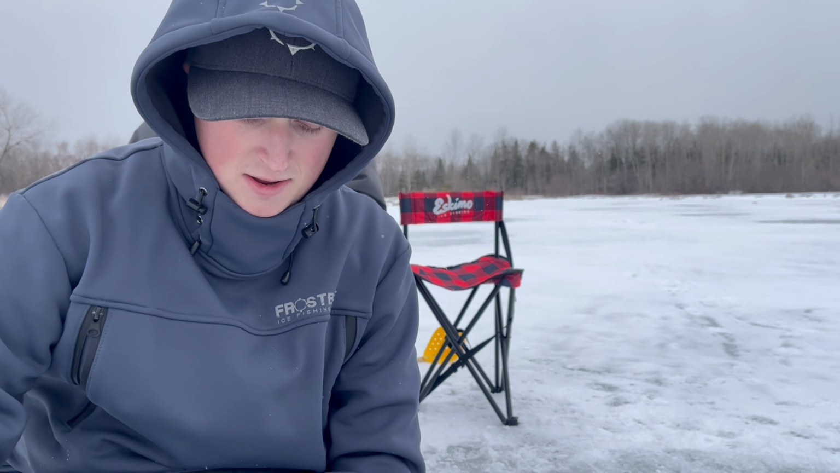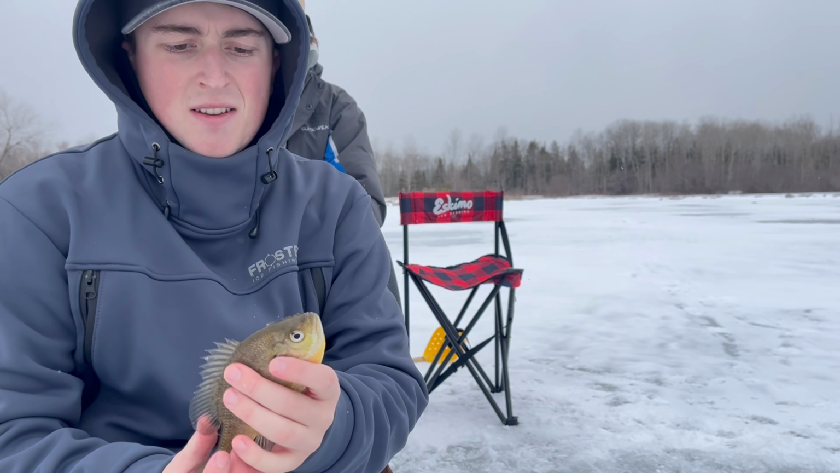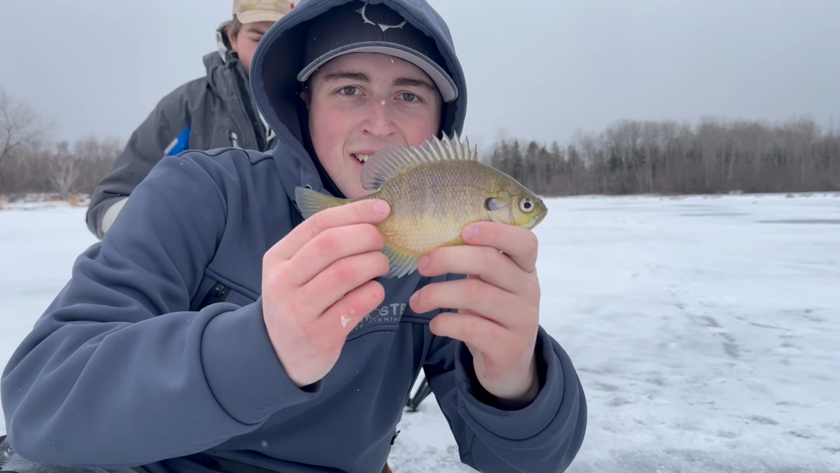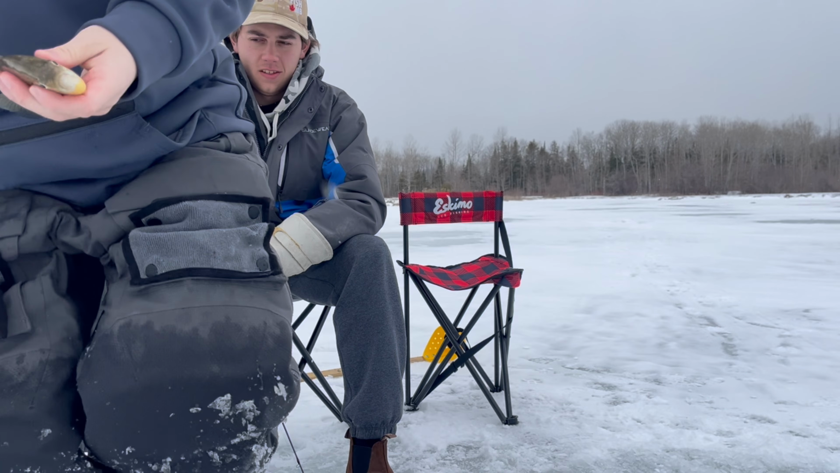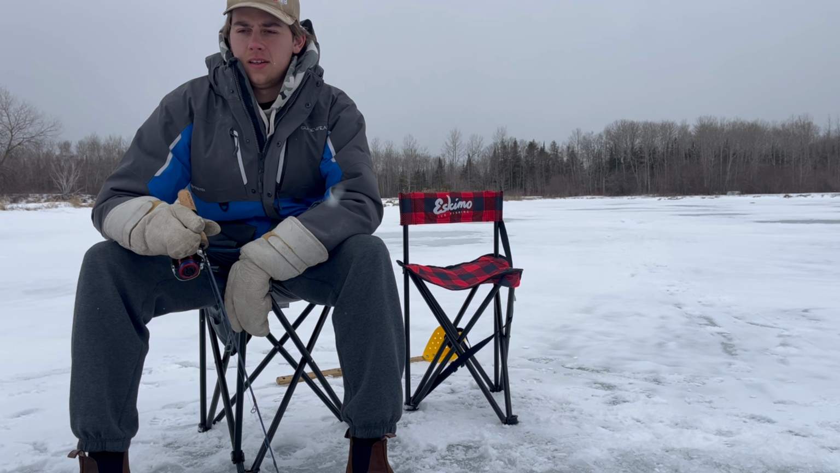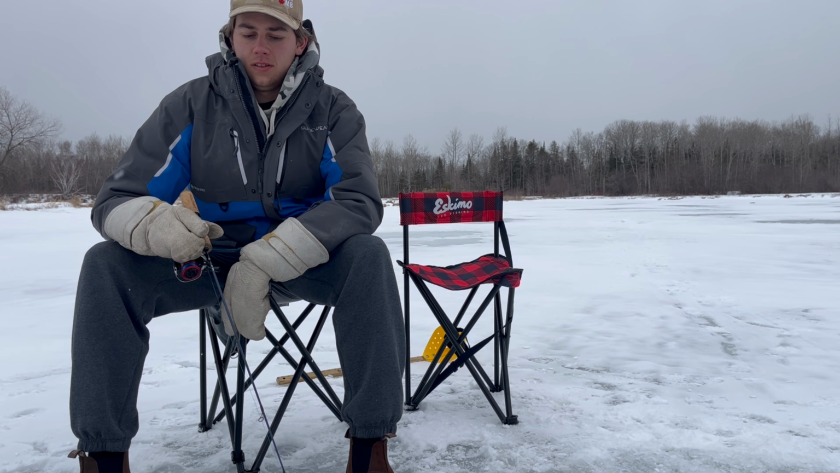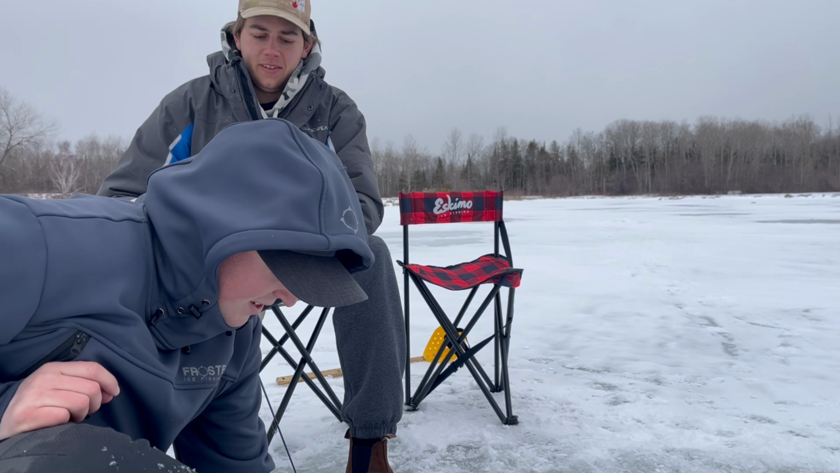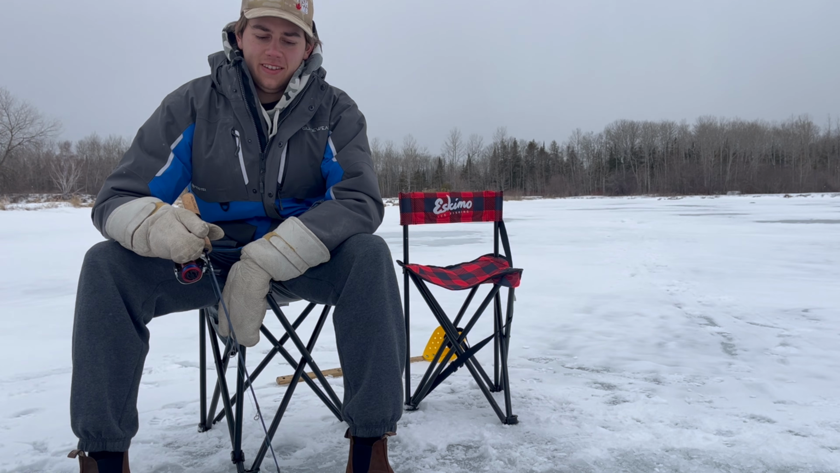Got another nice bluegill. Oh boy. Another nice one. Quickly check to see how long he is. I think it's gonna be 6 1/2. He's 6 3/4. And then toss him back down Eric's hole for good luck. Thank you. Appreciate it.